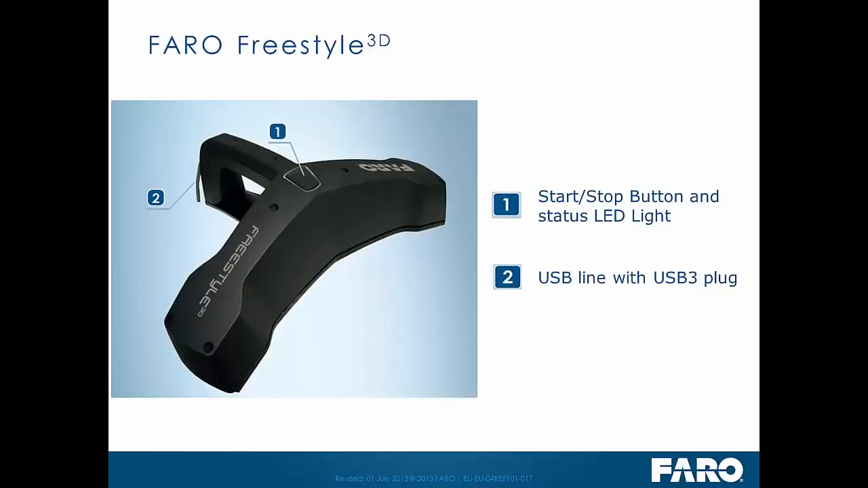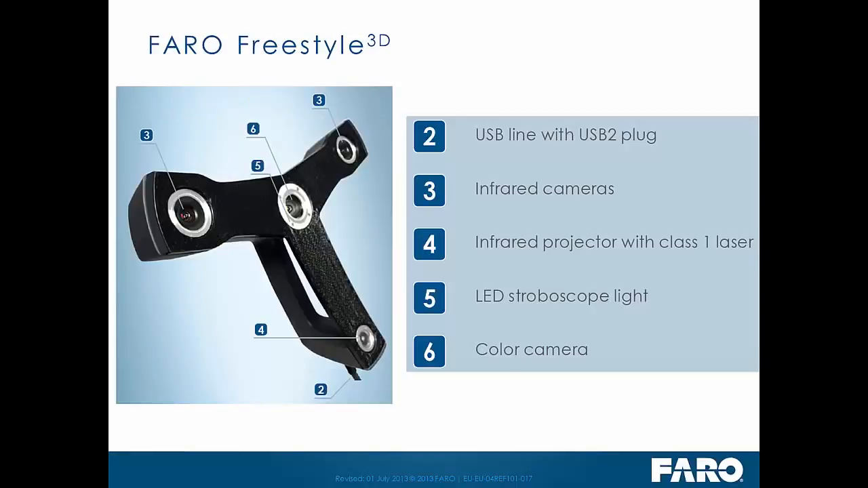So, features and functions. The unit features a start-stop button on the back of the device. It also has a USB with a USB 3 plug for plugging into your tablet or to your laptop. As you can see, the device here is carbon fiber. At both positions 3, we have infrared cameras.